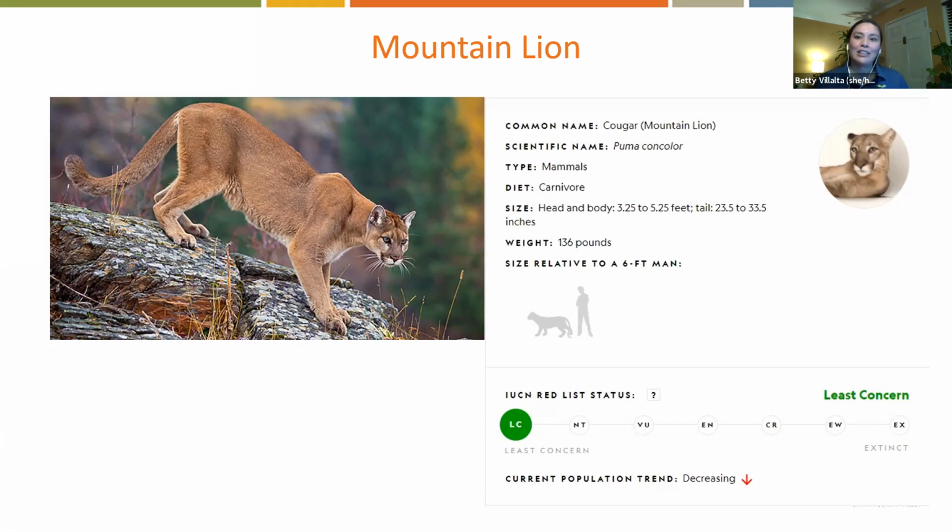So next we have our mountain lion, which is one of my faves. And this cat is known as a cat with many names. So it goes by mountain lion, cougar, puma, panther. It also goes by ghost cat because it's very rarely seen, and catamount. So it has a lot of common names depending where you are in the Americas, and it is native to the Americas. It's one of our large cat species that we have.